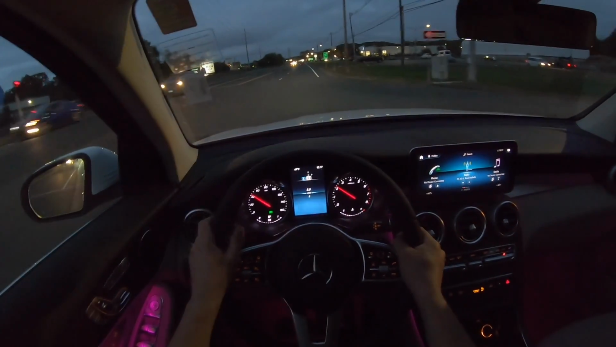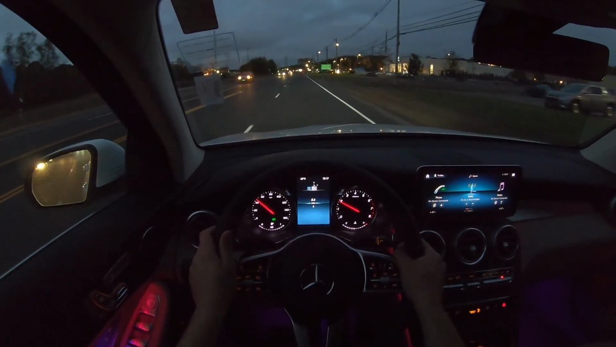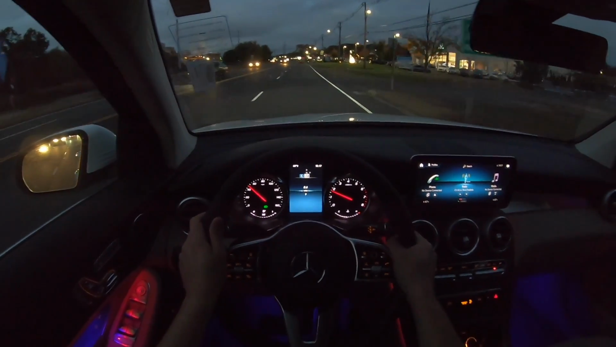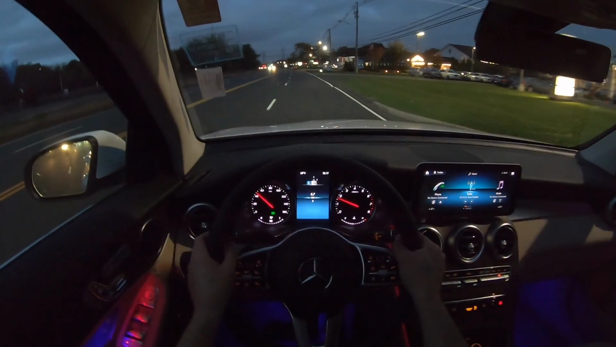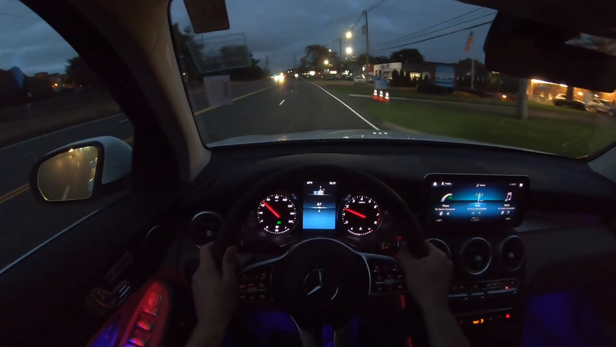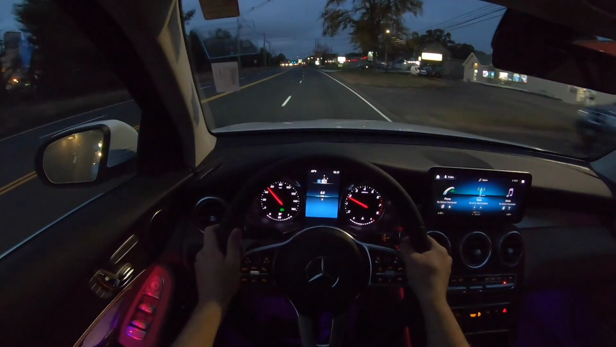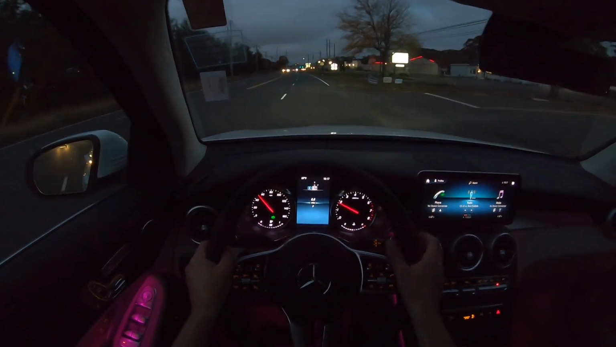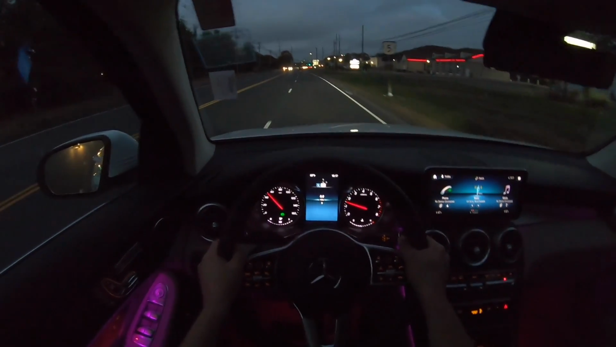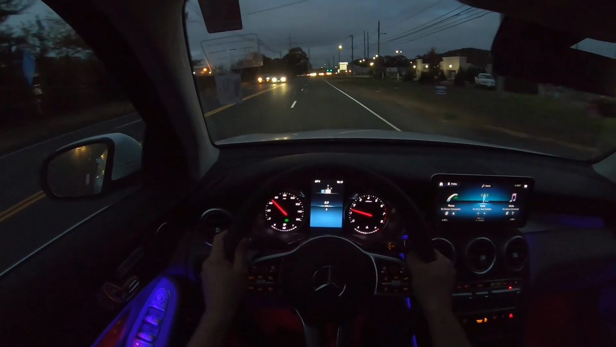So for the horsepower numbers, they are 255. Torque numbers are 273, which I think are actually pretty good for this SUV. And if you guys are curious, the price is $47,000. So comfortable. The suspension is really nice and comfortable. The steering wheel looks amazing, and it's nice and responsive, very direct, so I really like that.